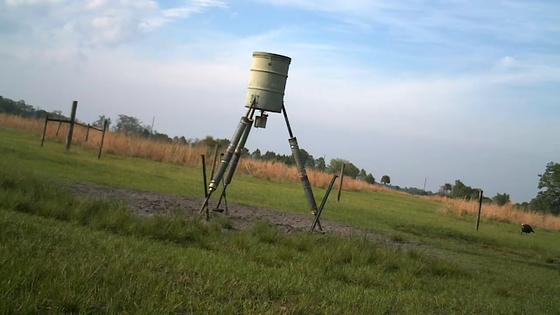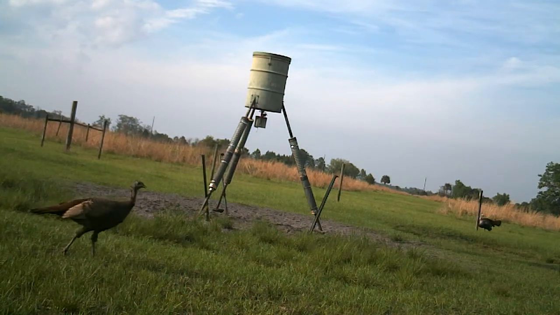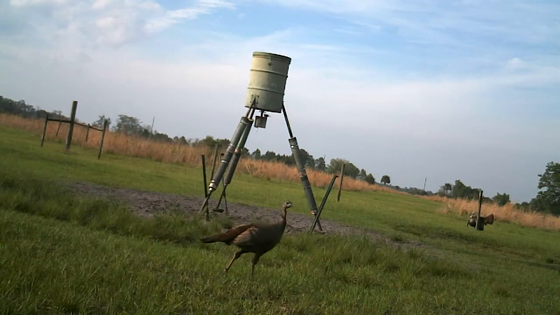Now here's another day, and I got one lone gobbler coming in there on the right, and he's puffing up for something. He sees something to try and impress, and there she is with this one lone hen coming in. And again, it looks like it's late in the day also.